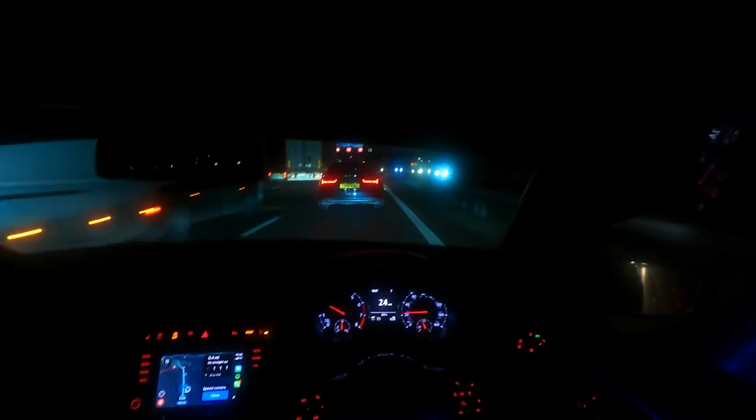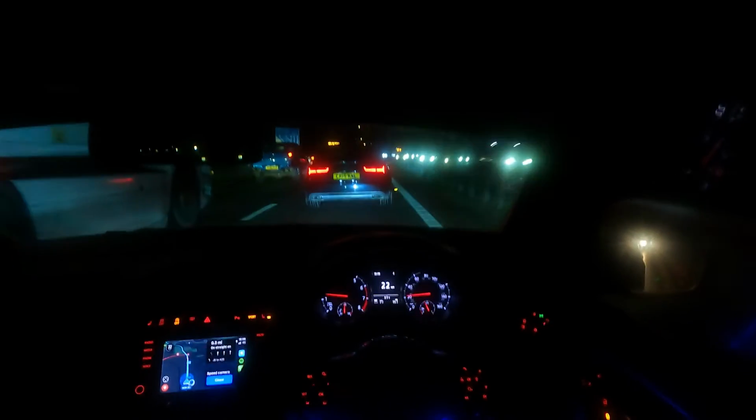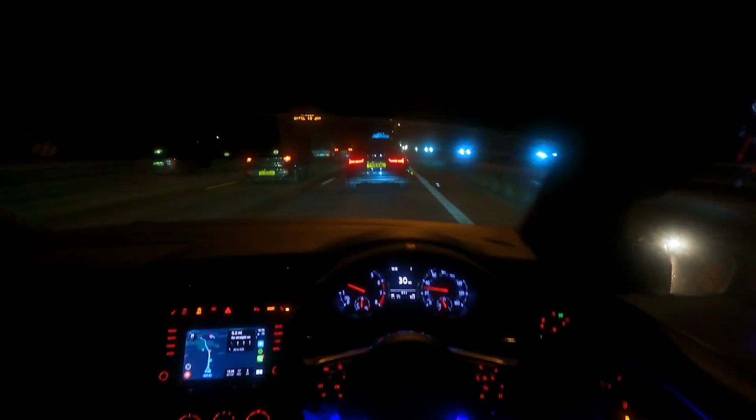Oh my god, this is the worst part of the M20 on my way home. Honestly, it's always queuing all the way here. It's foreign lorries. There's always been an accident because of foreign lorries. It's just so sketchy. Being right next to this guy right here, I don't want to be near him, because look, he's gonna hit me. It's sketchy as anything, but it is what it is, isn't it? You gotta commute home at some point.